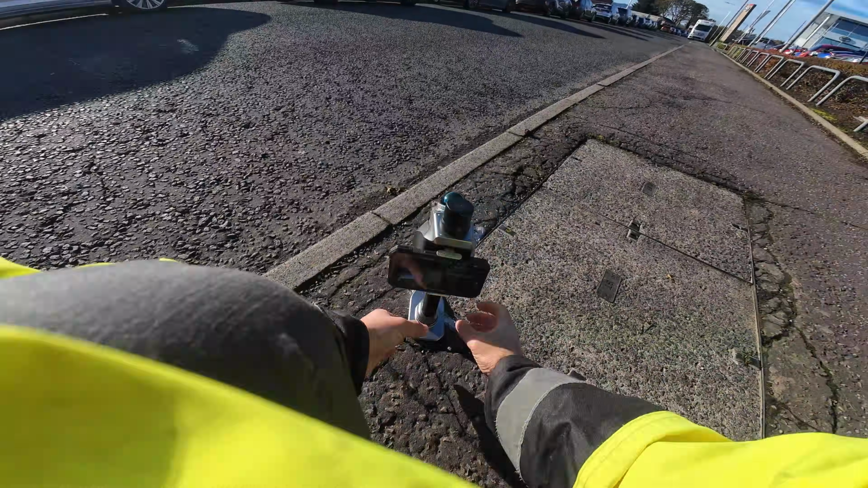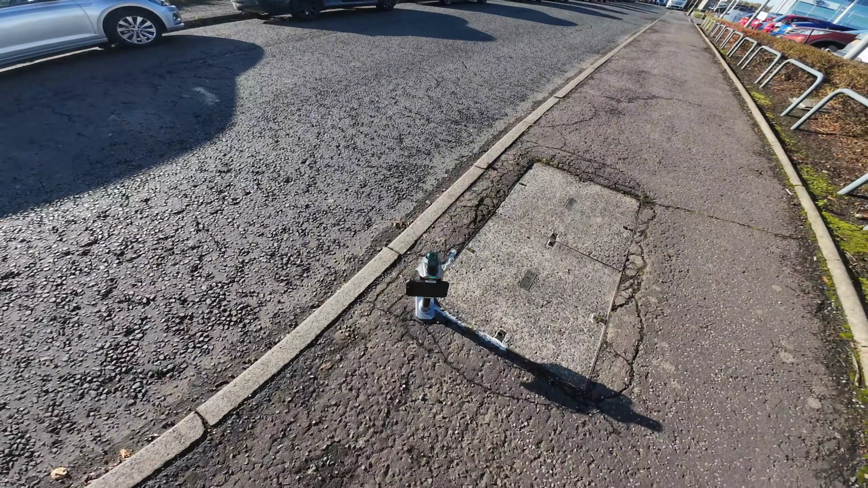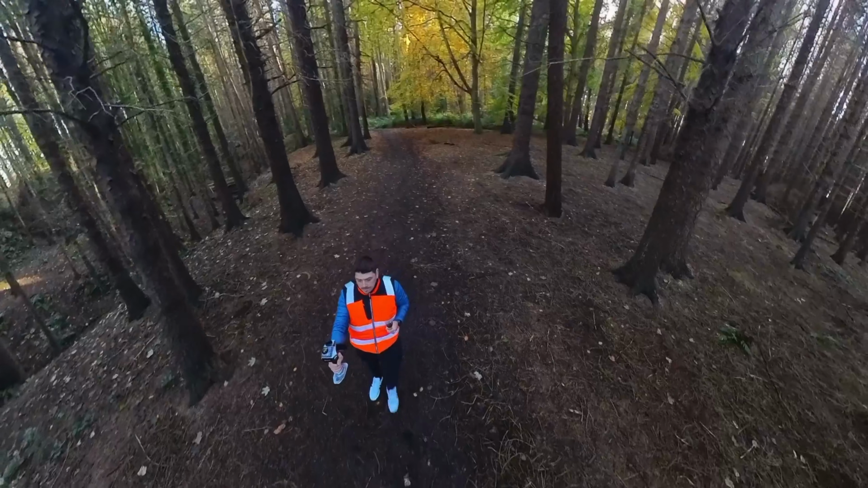For survey level accuracy, you still need control points. Place targets, measure them with GNSS or total station, and link your scanner in post-processing. SLAM also needs to see things like walls, trees, and fences. Anything with textures helps.